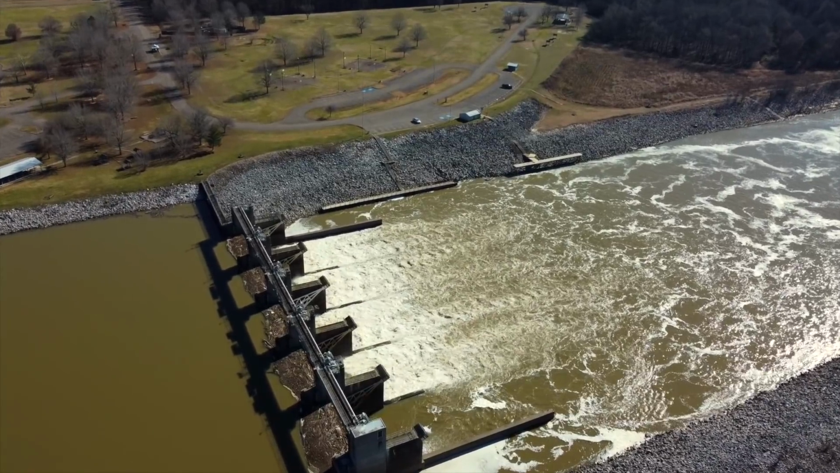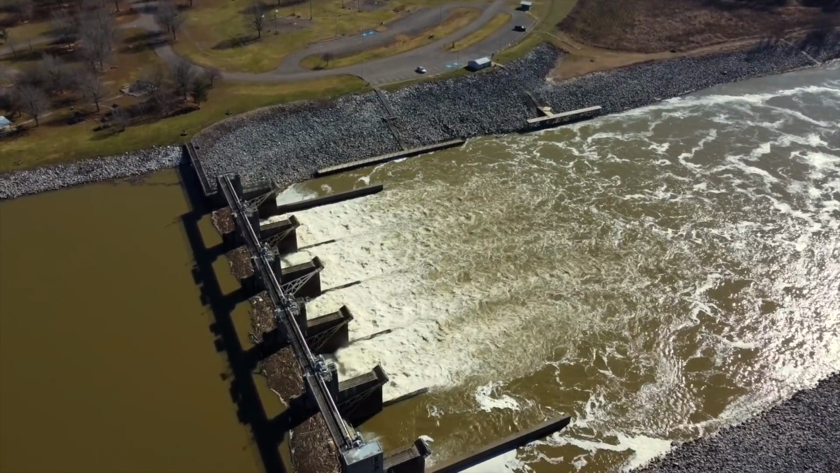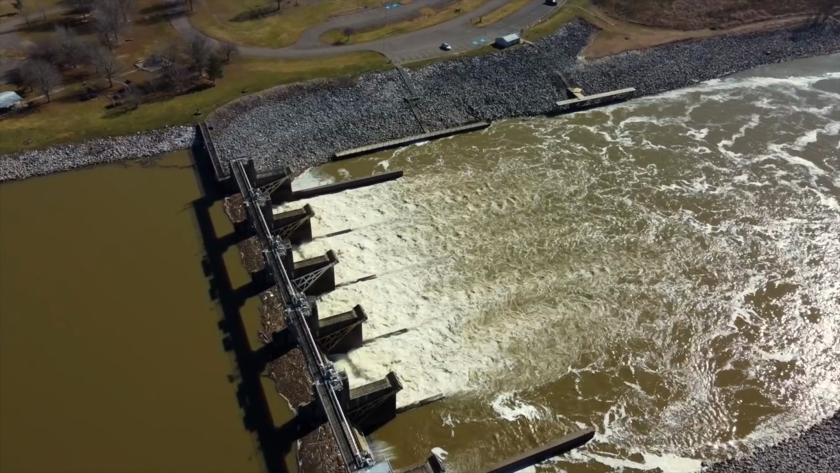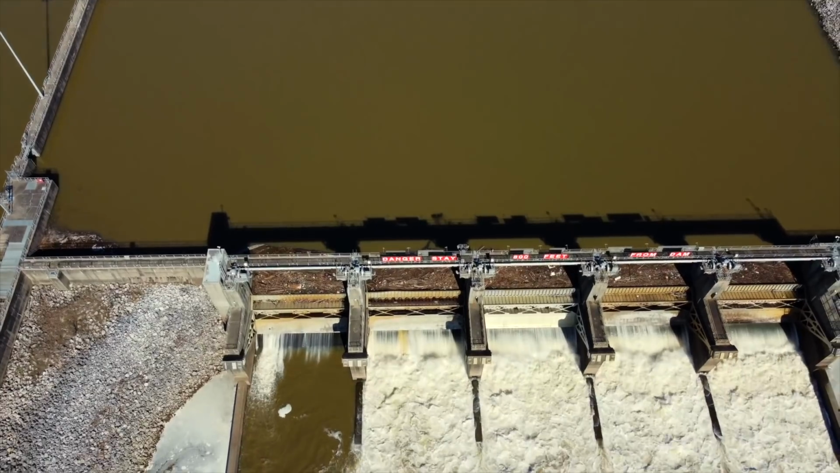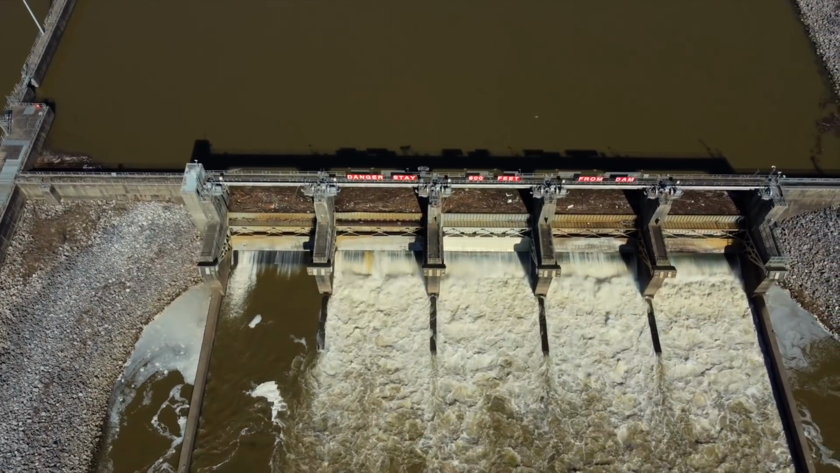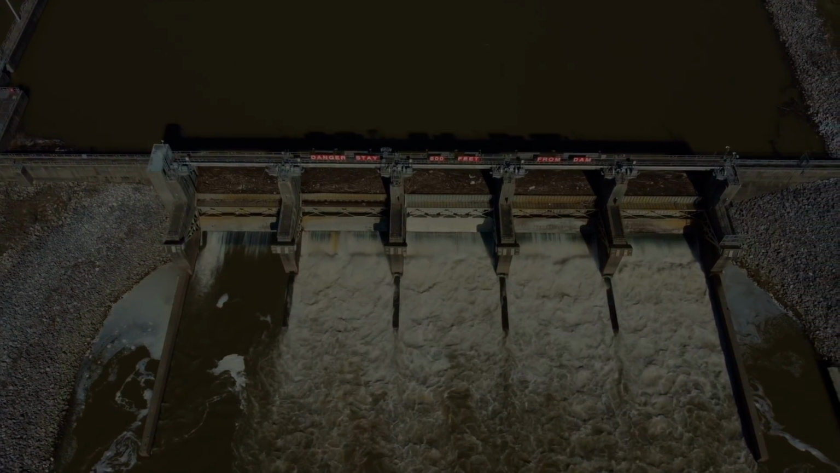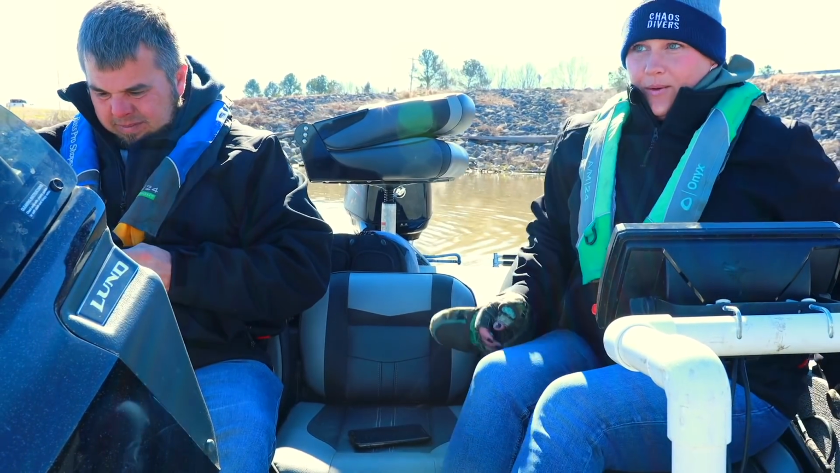Day 2 began at the boat ramp, and we searched as close to the dam as we were allowed. I gotta figure out where we're at. We're in the water.